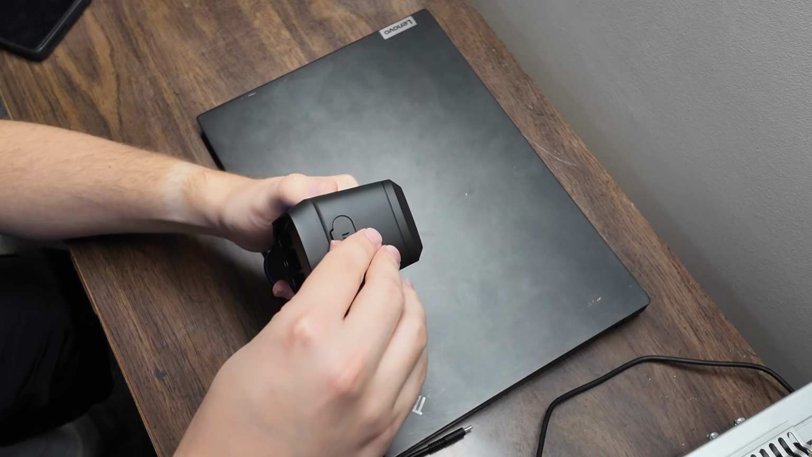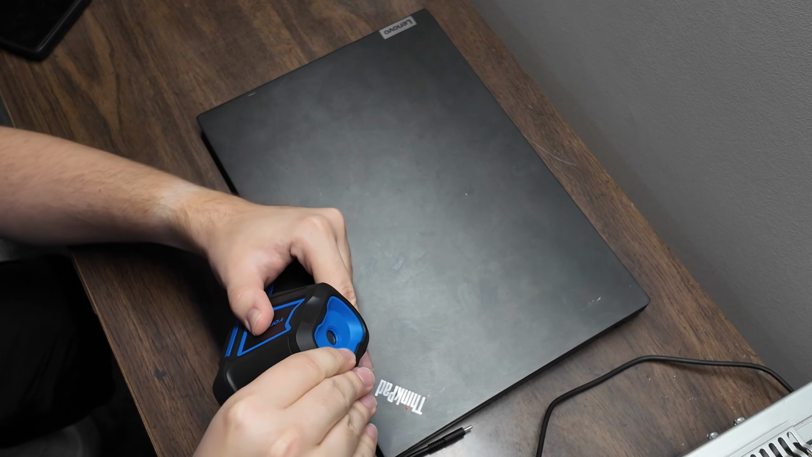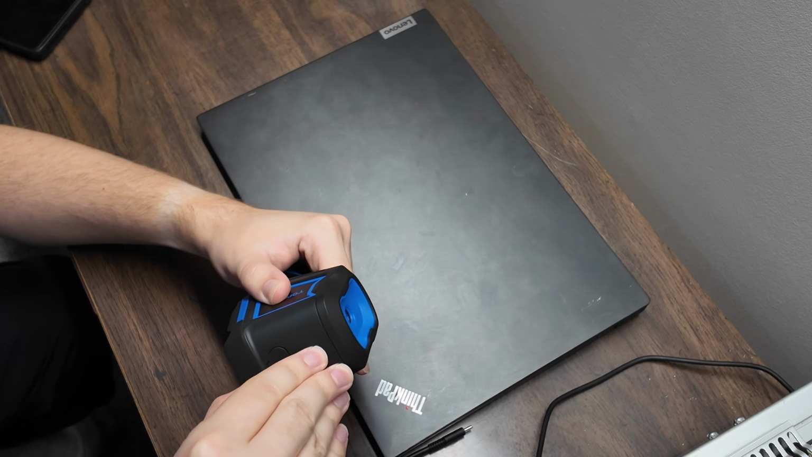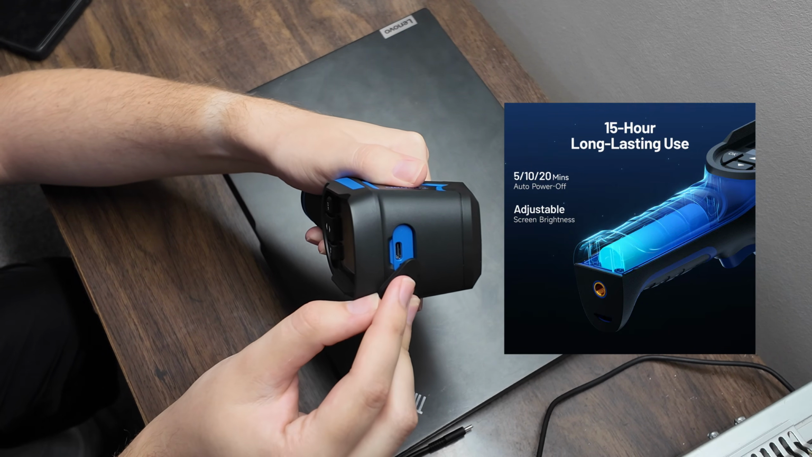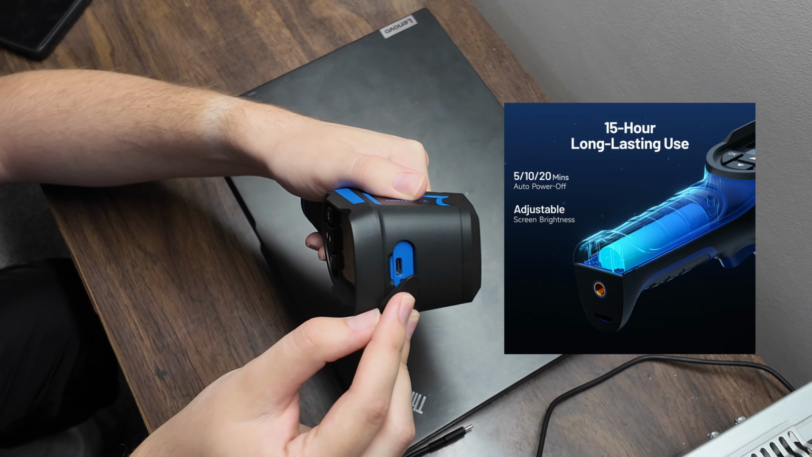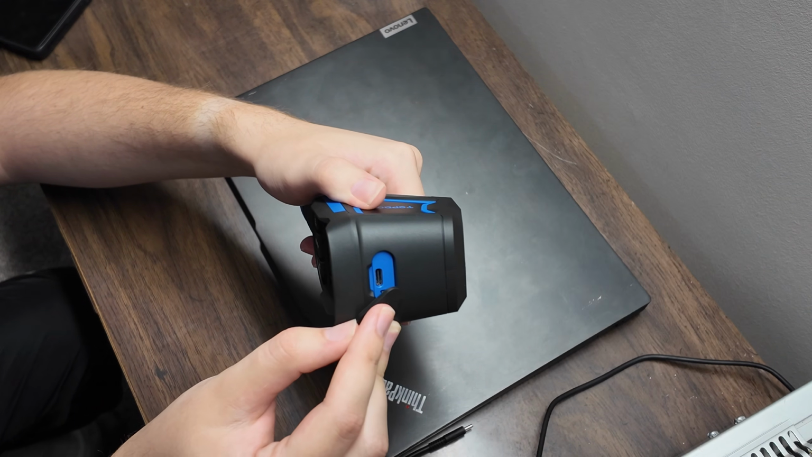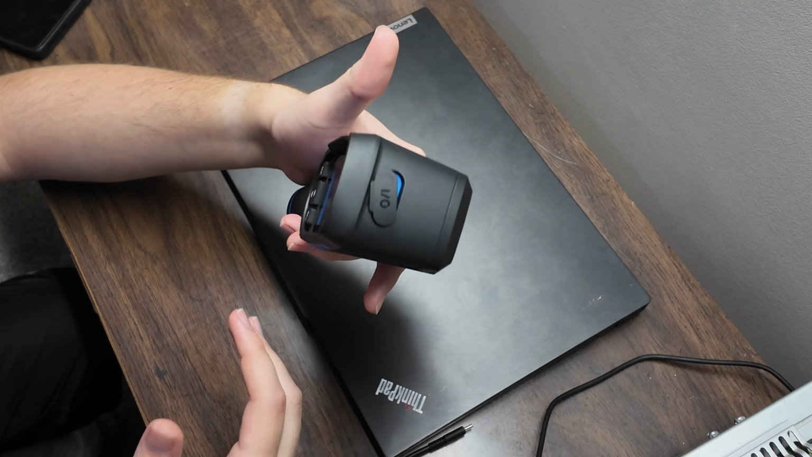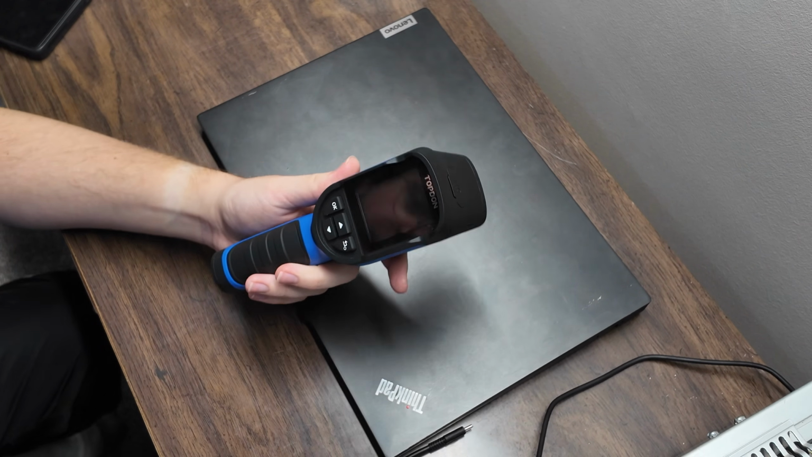The top of the camera has the charging port and the USB-C data transfer connector. There it is there. So you can charge the device. The battery lasts a long time. I've had this thing for a few months now and haven't actually had to charge it yet, but I use it really sporadically. I don't use it every day, if that makes sense. So it's like a 10 to 15 hour long battery life.